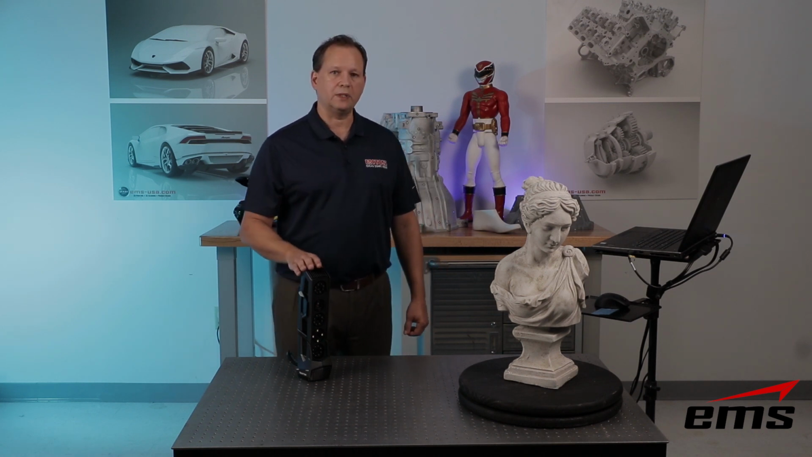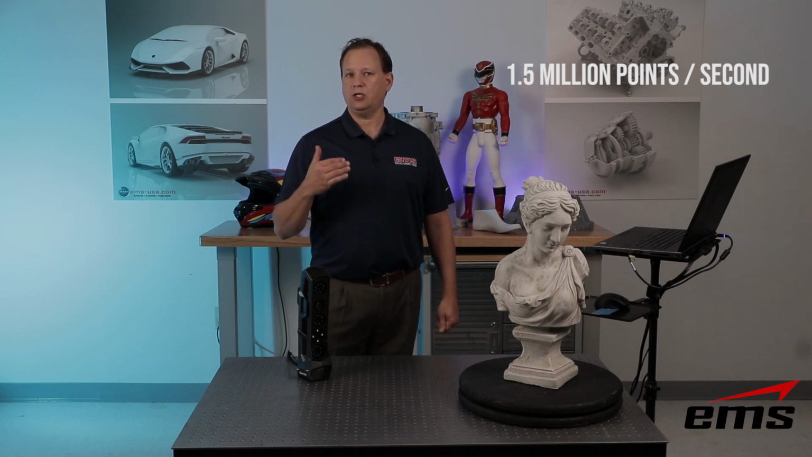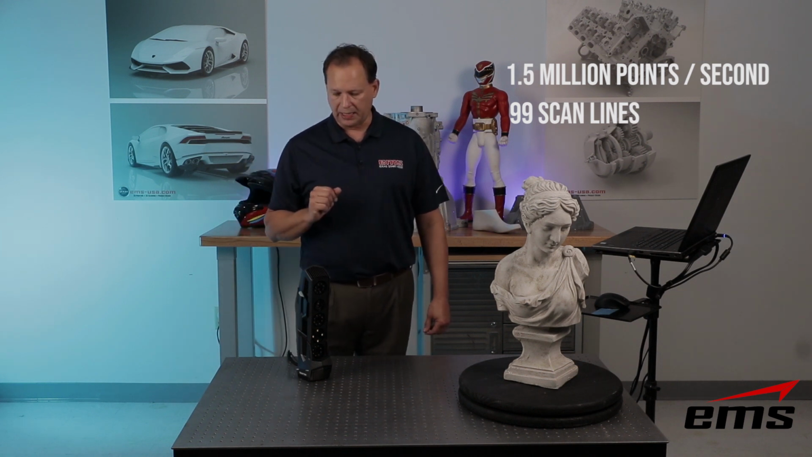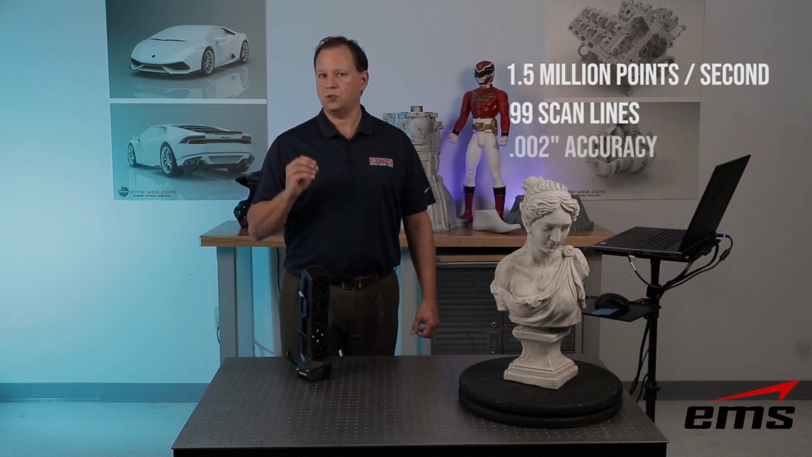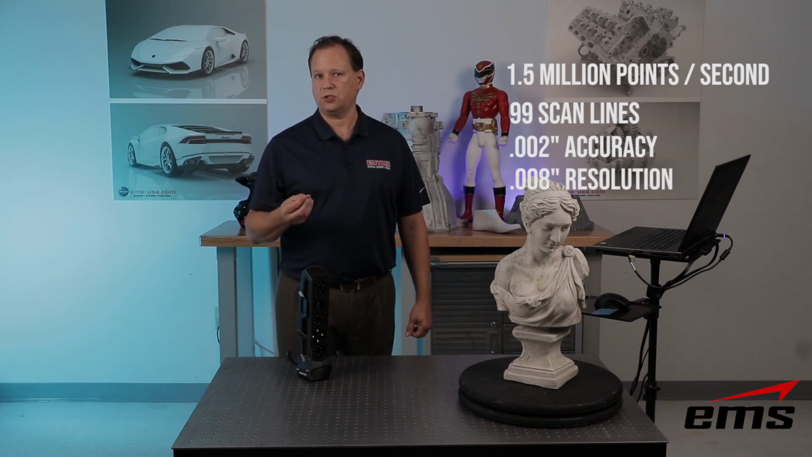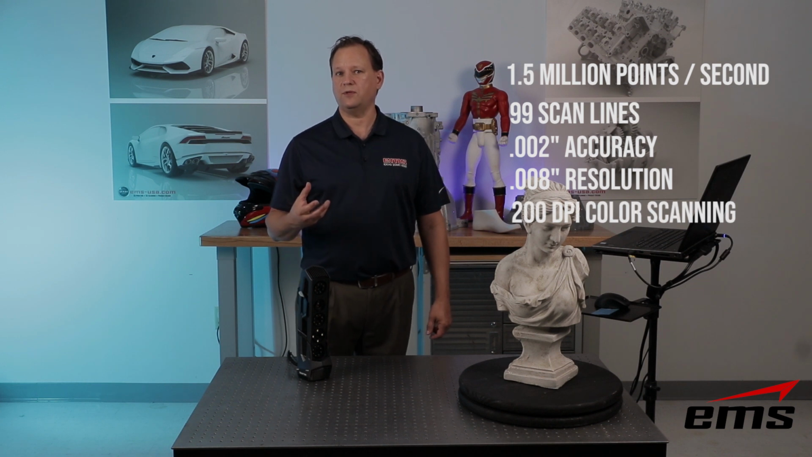So, for example, it has the ability to scan up to 1.5 million points per second. It uses 99 structured lines, and you'll see that here in a minute, which is different than the older technology. It has an accuracy up to 2/1000ths of an inch and a mesh resolution up to 8/1000ths of an inch, and it still scans in color just like the previous generation.